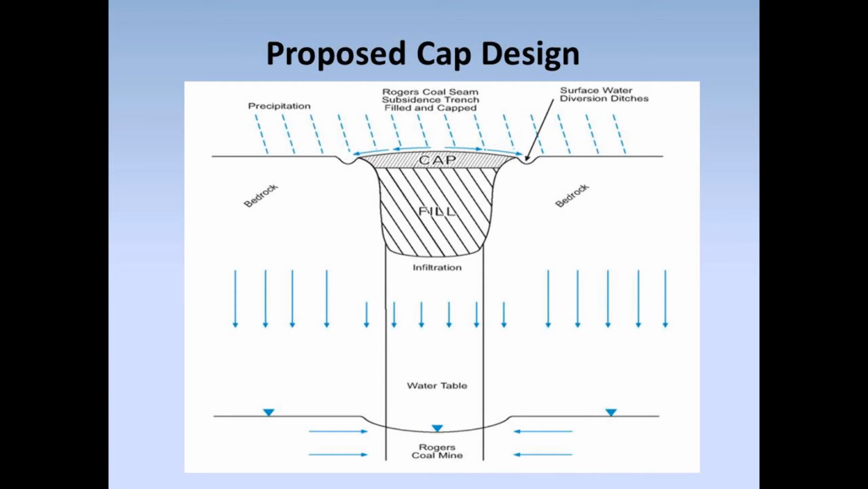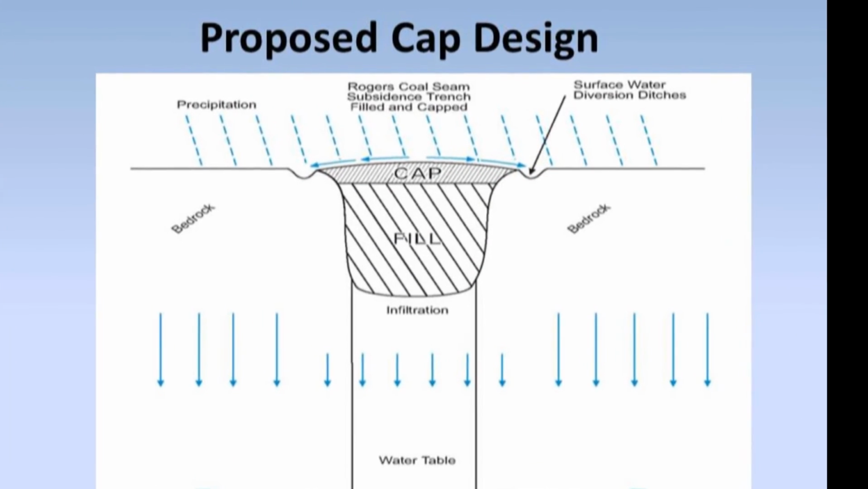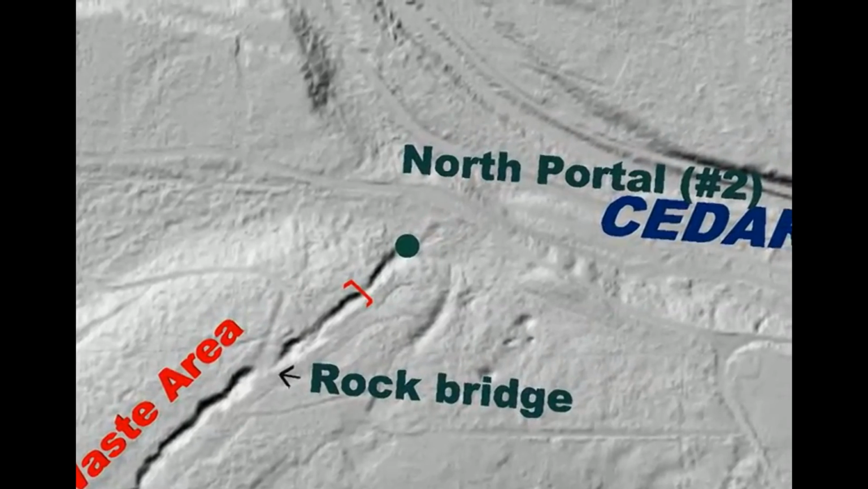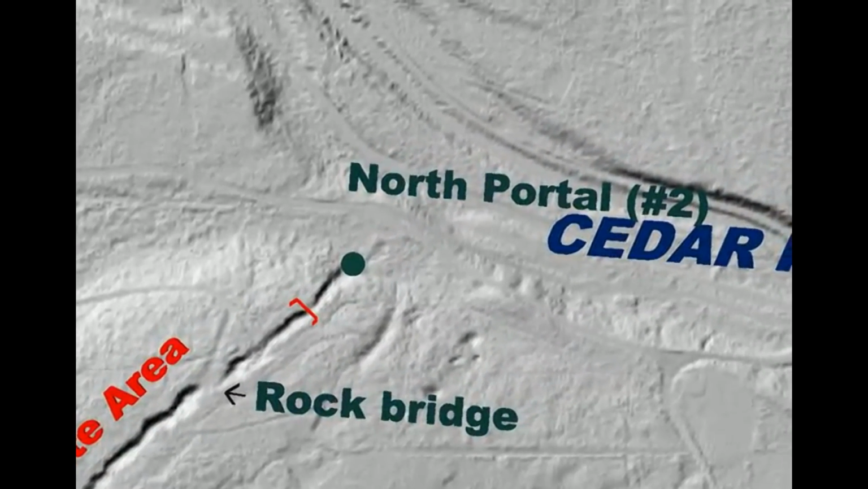The cleanup will backfill the area where the wastes are located and cover it with a clay-like soil that lessens the amount of rain that could enter the trench. The cover also will be shaped to divert surface water from entering the area. The flyover ends with a view of the north portal, or Rogers No. 2, and the Cedar River at the north end of the site.